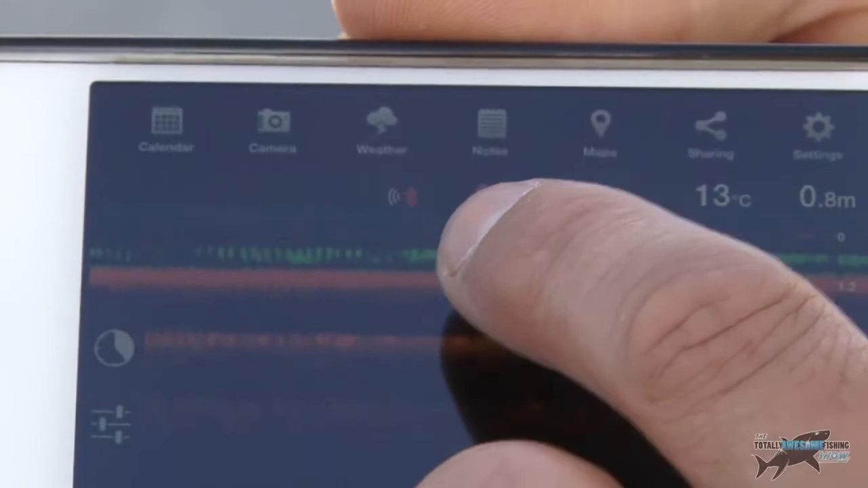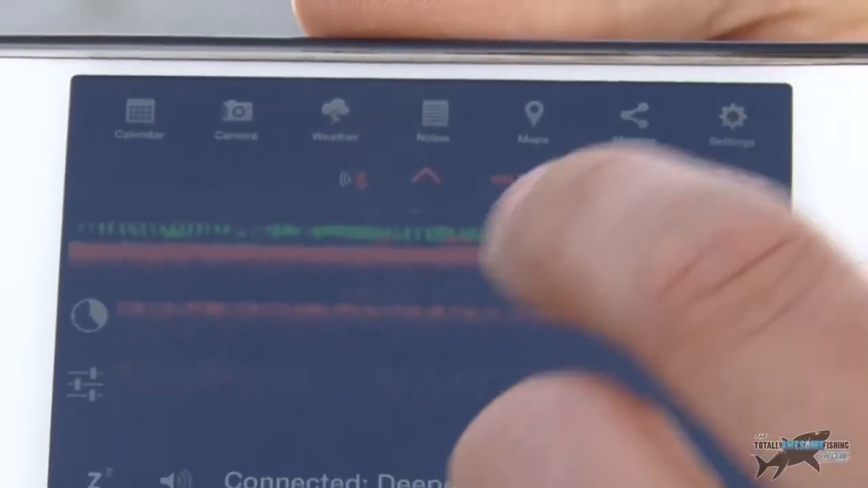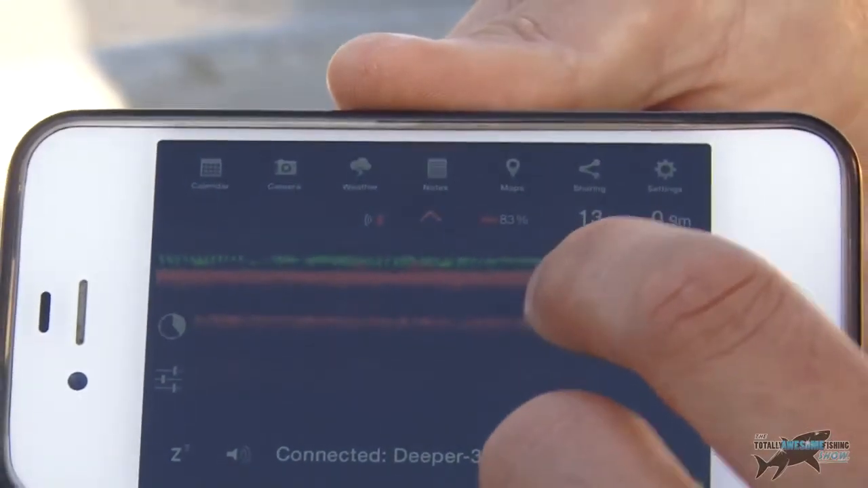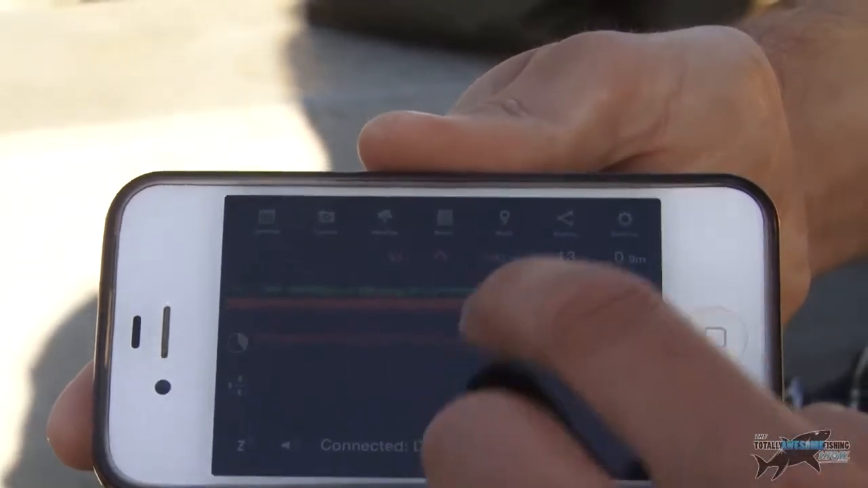So I'm definitely going to have a cast with the sprat on the float in exactly where I've cast this Deeper unit. Now I'm not going to keep casting this Deeper unit around, especially around the snags, because it's likely to spook the fish. So just one or two casts probably, to different areas, just so I can get an idea of the bottom, the contours. So there's the bottom there.